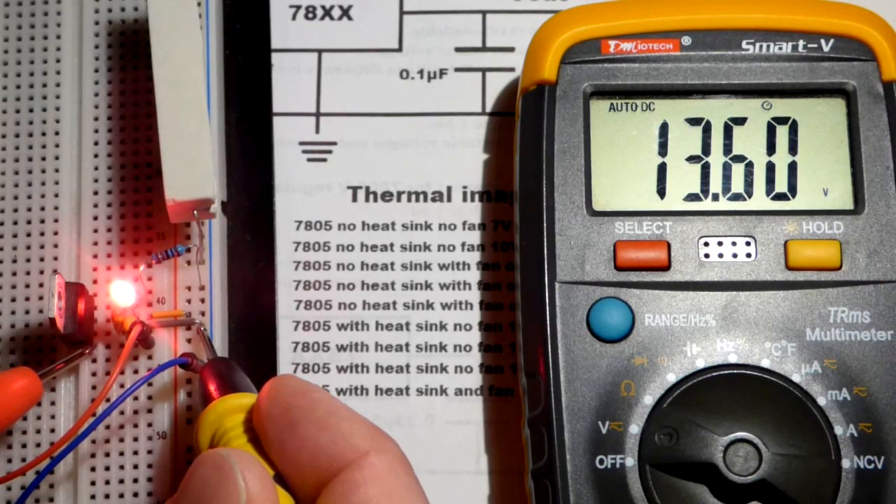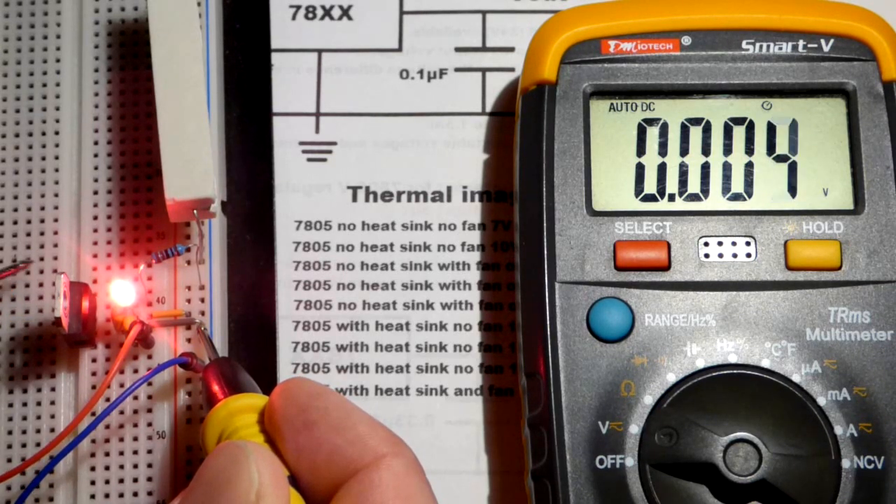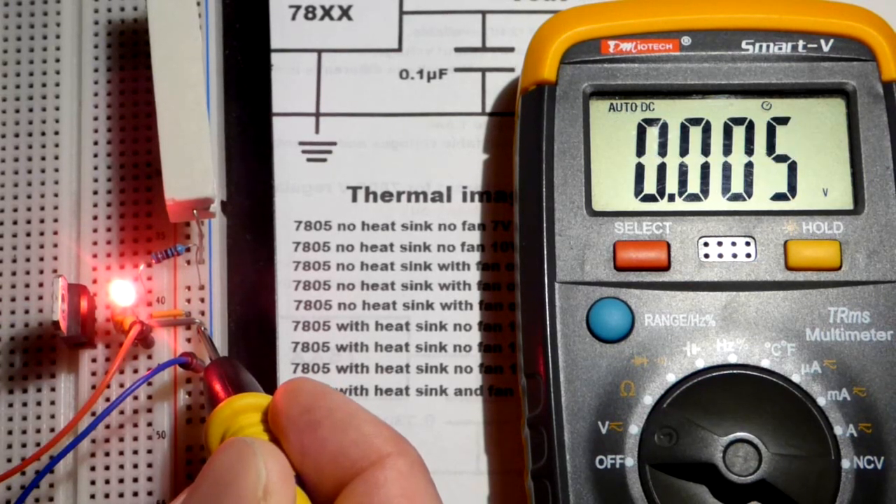So the fan cools the component pretty well. Again, we still got that same voltage coming in, and the power supply is set to 14. And I can see the current rise. Okay, it already rose to about 500 milliamps, because that 10 ohm resistor makes measuring the current easy. But there you can see now we got 5 volts. So even at 14 volts, I was surprised it was this effective.